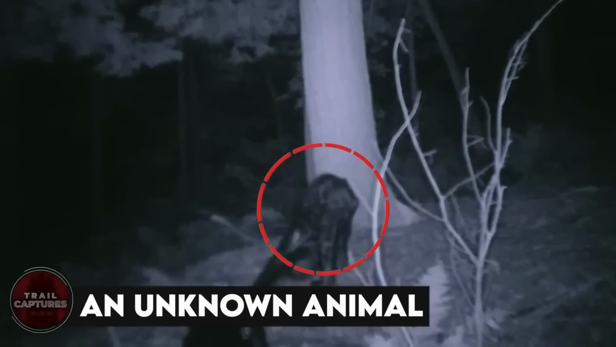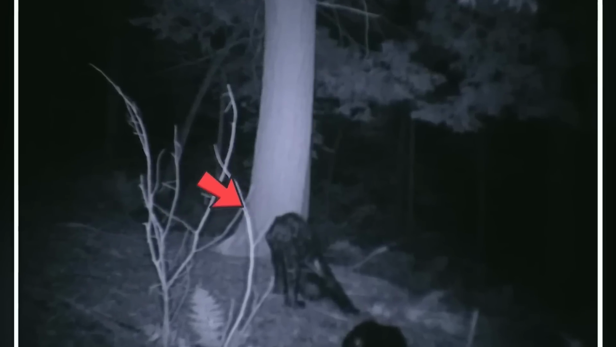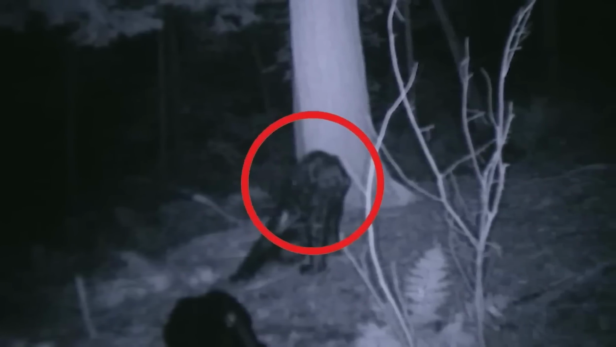An unknown animal. This picture is absolutely heart-stopping. It is very unclear as to what this creature could possibly be. At first, you might just assume it's a bear cub, but the arms appear much too long, and the lack of the rest of the bear cubs around it suggests otherwise. Well, whatever it may be, we don't want to know.